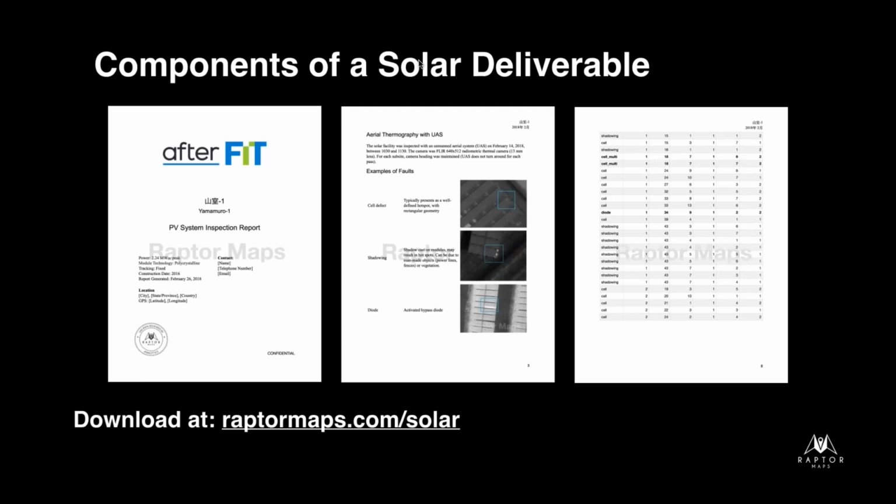All right, so I'm going to show you the components of a solar deliverable, and if you're squinting a little bit here, that's okay. You can download this report. We can even send it out to everyone here. So don't feel like you've got to read everything on here right off the slide. The point here is to really show you what the good components of an inspection report are.